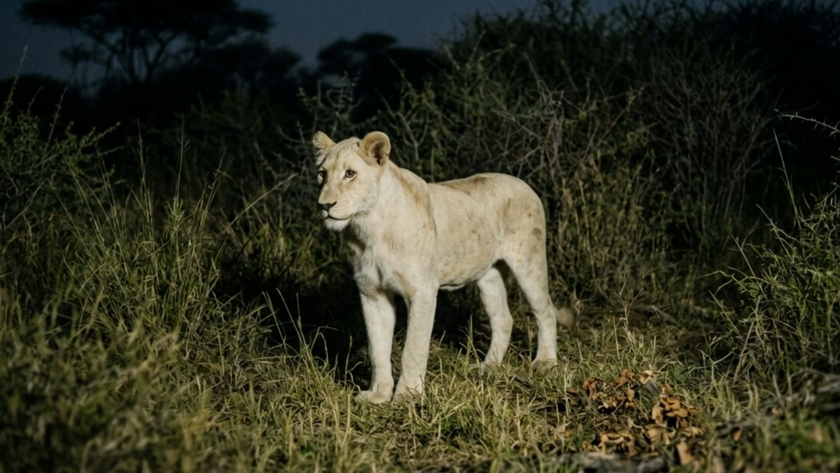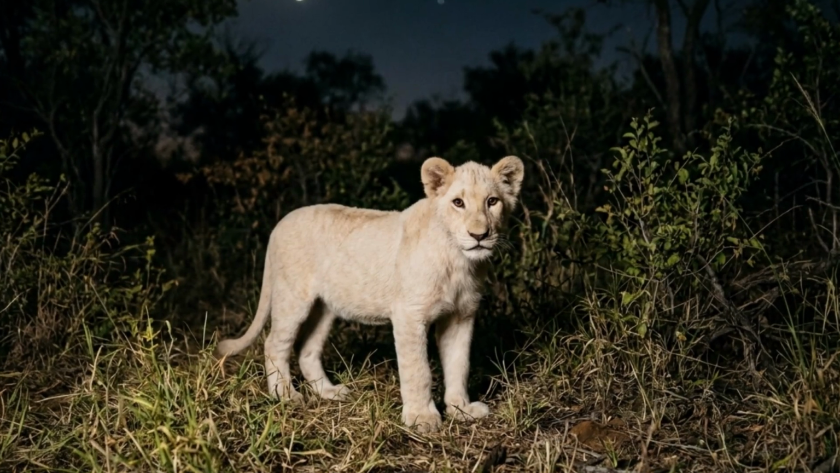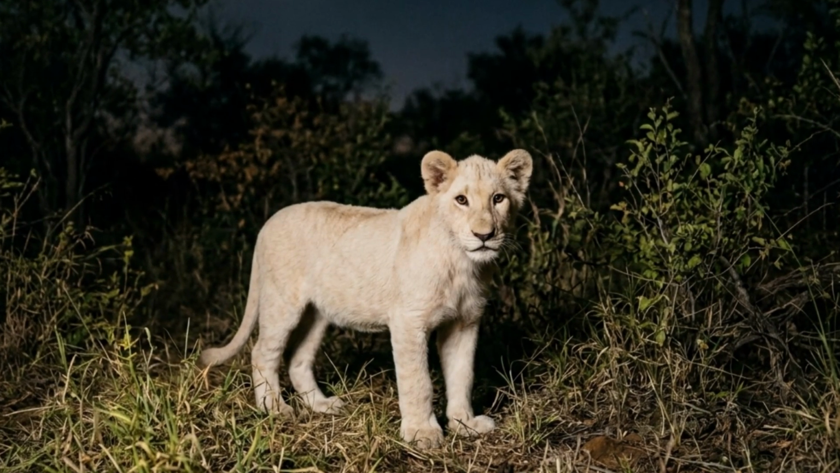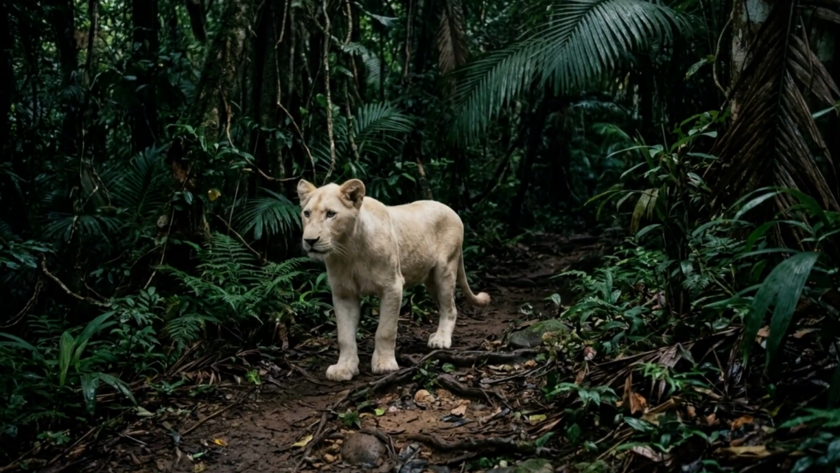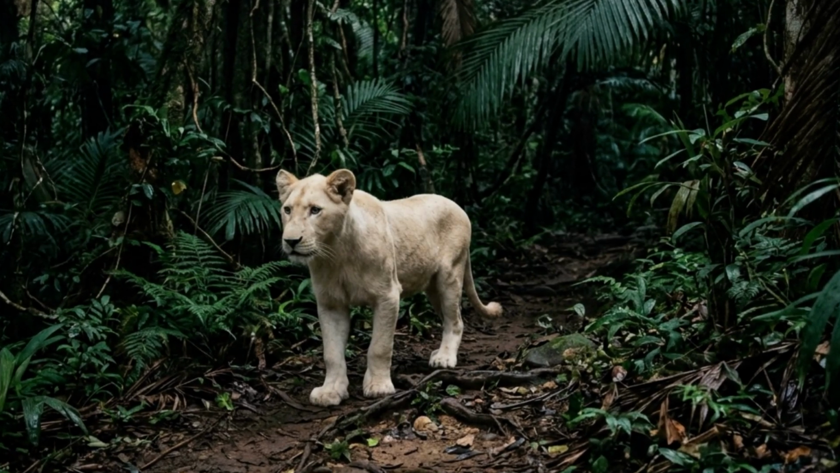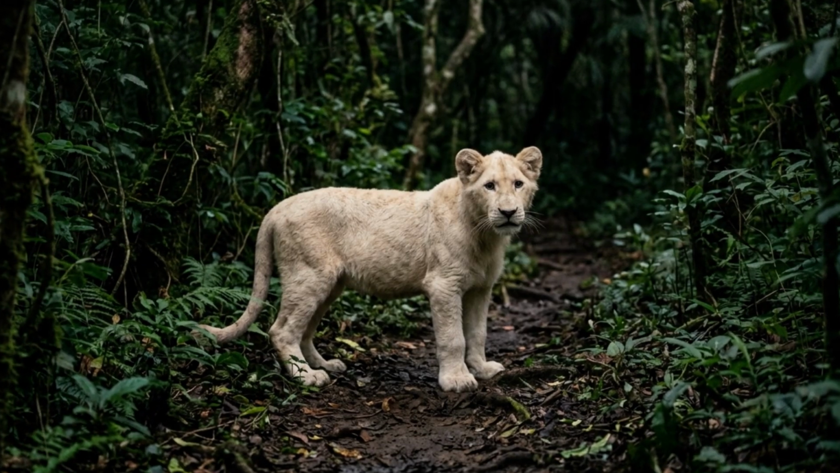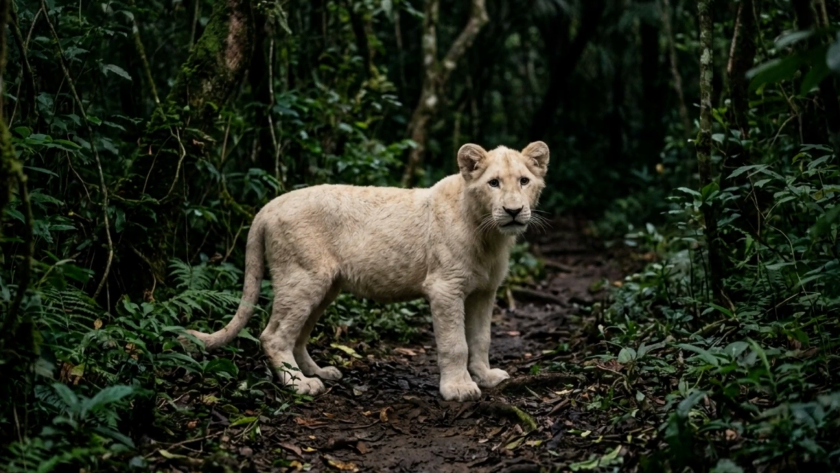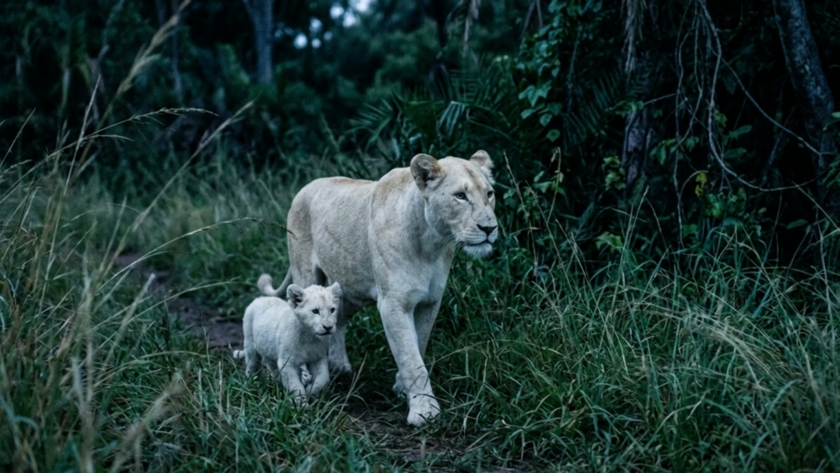Because miles behind them, just lying in the dust, is the reason for this panic. 4 bodies. 4 young male lions, completely decimated. And we need to be clear about the nature of this violence, because this wasn't a chaotic, messy, territorial brawl. No, not at all. They were slaughtered with the surgical, calculated efficiency of veteran predators. Just hours earlier, those 4 dead lions had been walking the savannah at the top of the food chain. And now they're gone. And that white blur just keeps running until dawn.